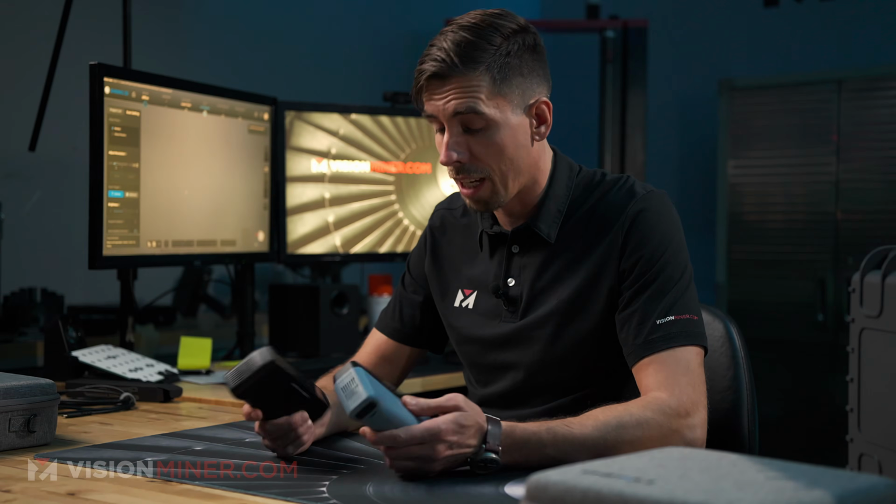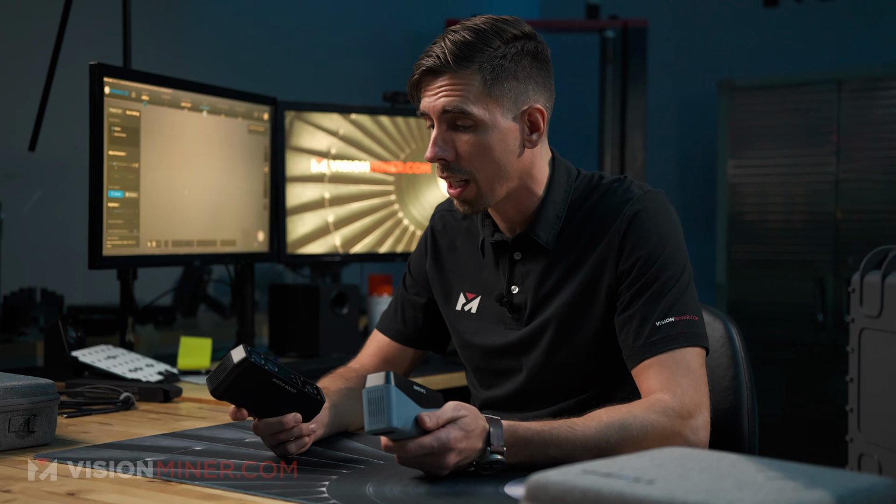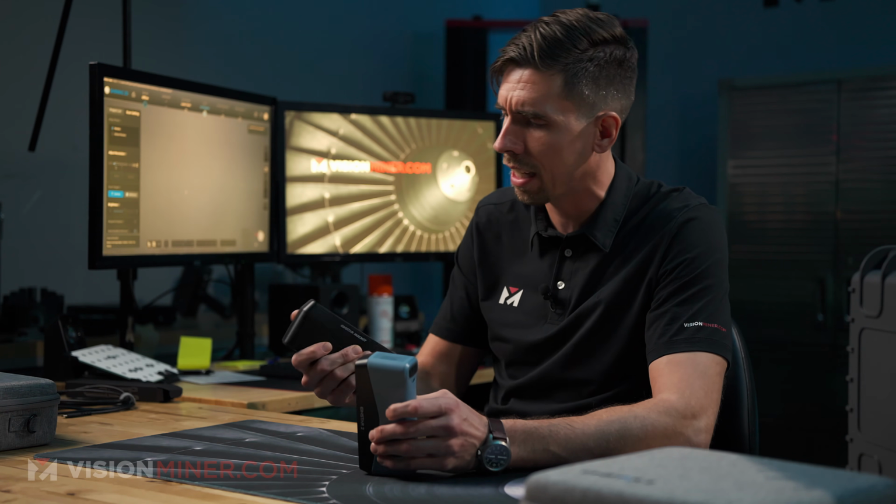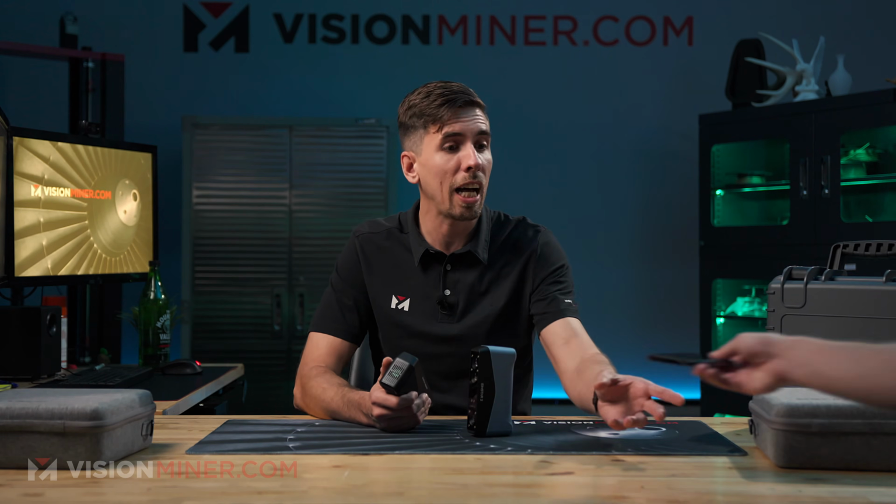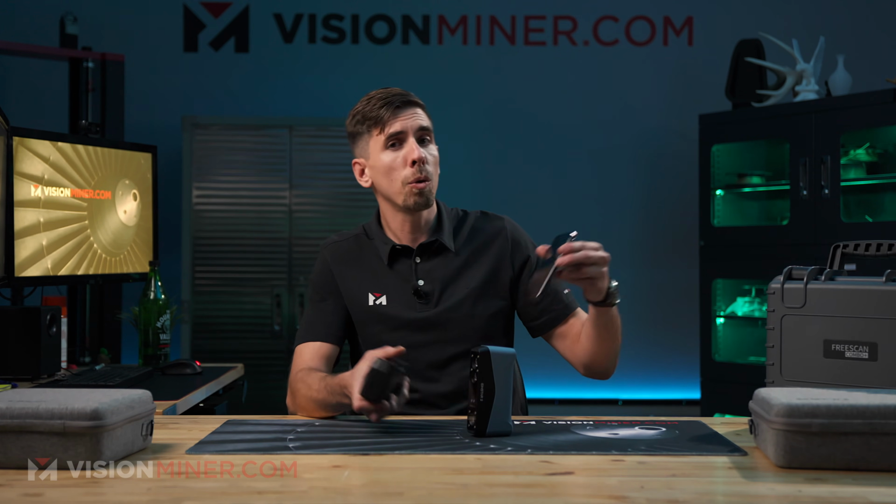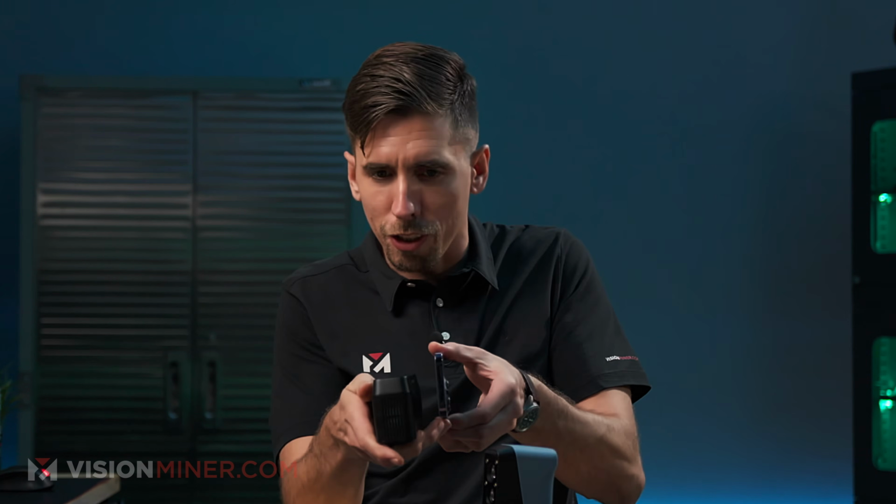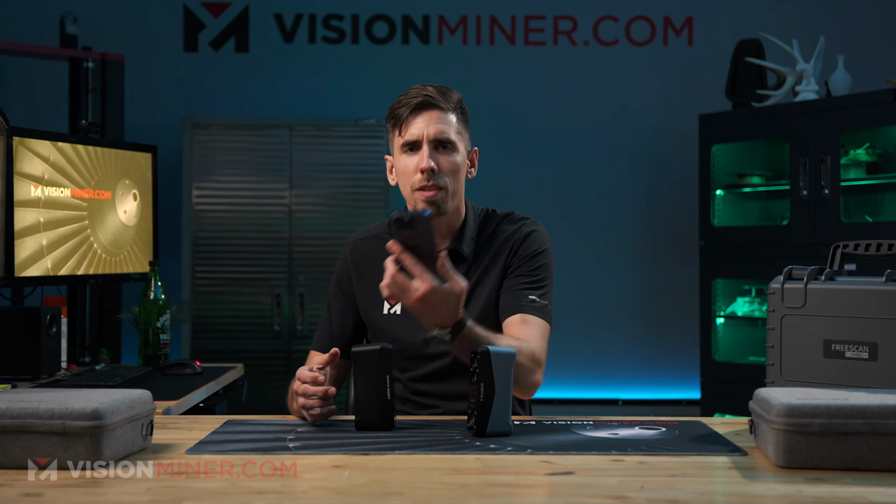First impressions, definitely much smaller than the original EinStar, just a way tinier form factor, fits nicely in the hand. I got kind of big hands, and this is the iPhone 14 Pro. As you can see, it's almost the exact same size as that. Now it is much thicker, very small, definitely a good form factor.